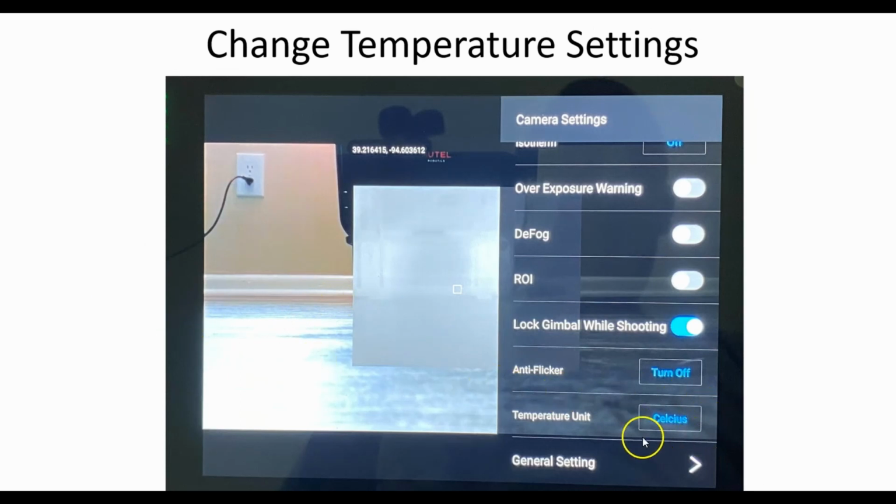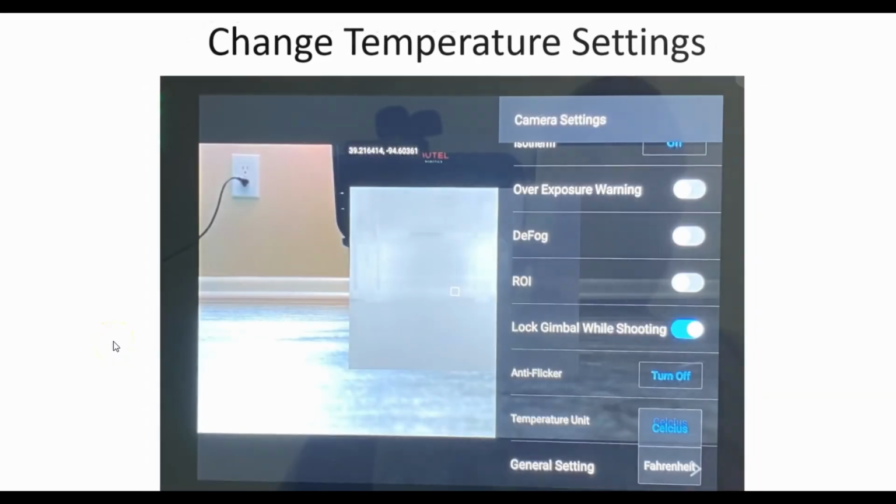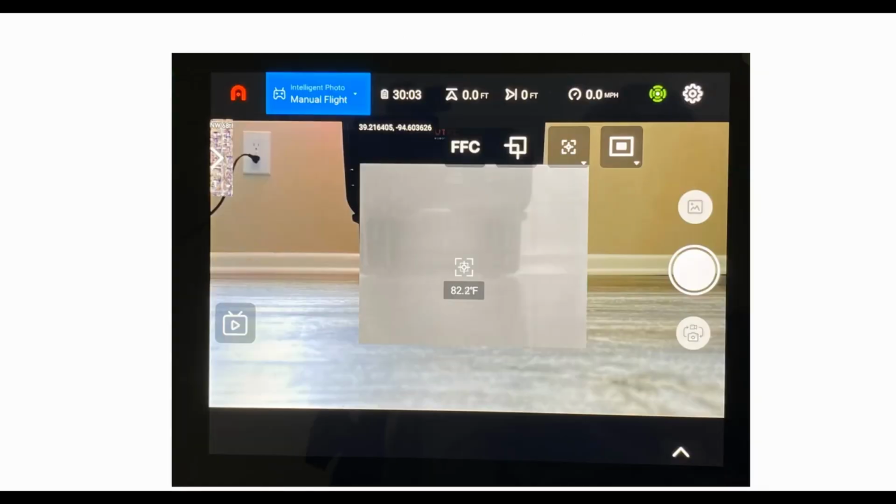You'll note that the unit is represented as Celsius, and then you simply click on Celsius and you'll get the choice between Celsius and Fahrenheit. All you have to do is click on Fahrenheit and then click anywhere on the screen, and it'll return you to your screen itself. So before we had seen the temperature being represented as Celsius, and now it's Fahrenheit.